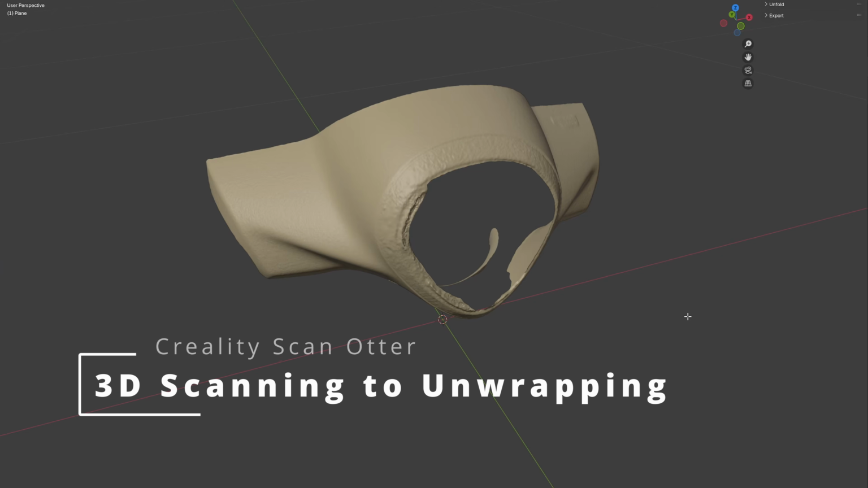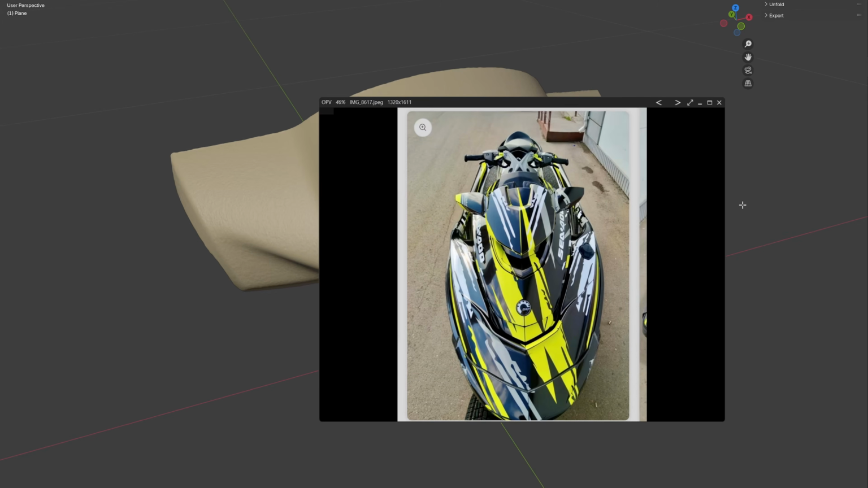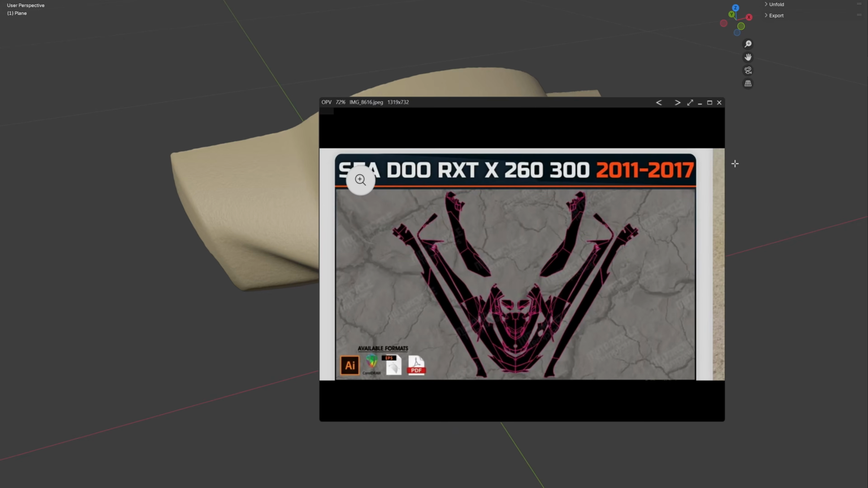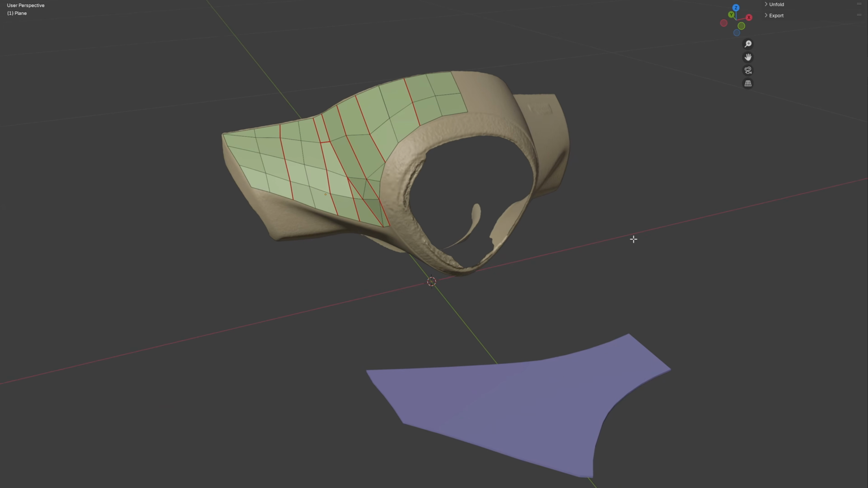Hi, one of the audience asked me to show him how to unwrap the surface of the 3D scan model, because he wants to make a decal for his jet ski and he wants to be able to scan and flatten the pattern of the decal by using free software like Blender. So in this video I will show you step by step from a 3D scan creating a wrap surface to making a flat pattern like this.